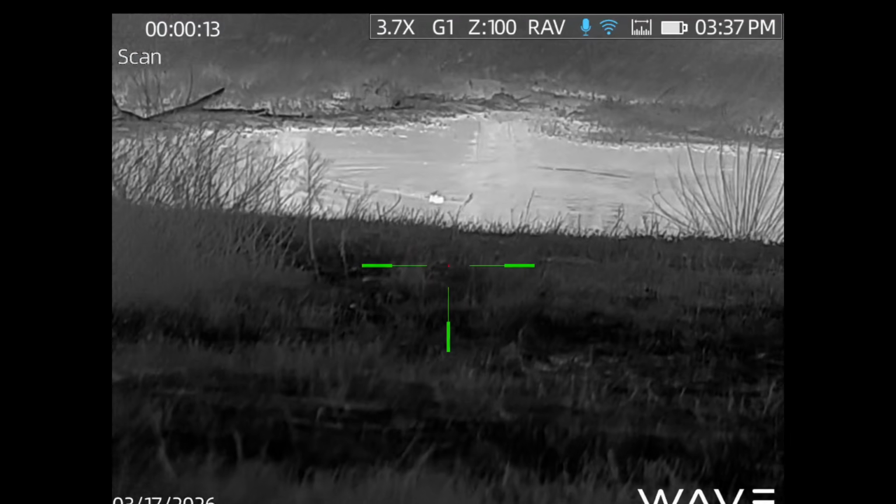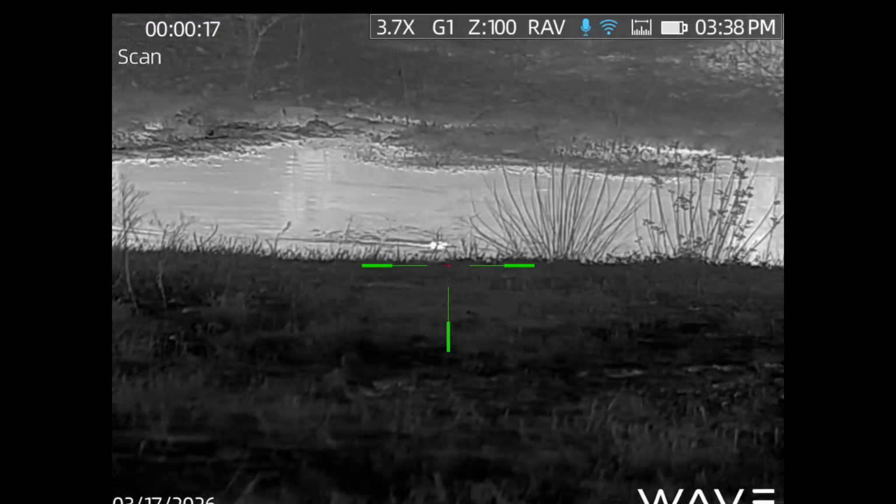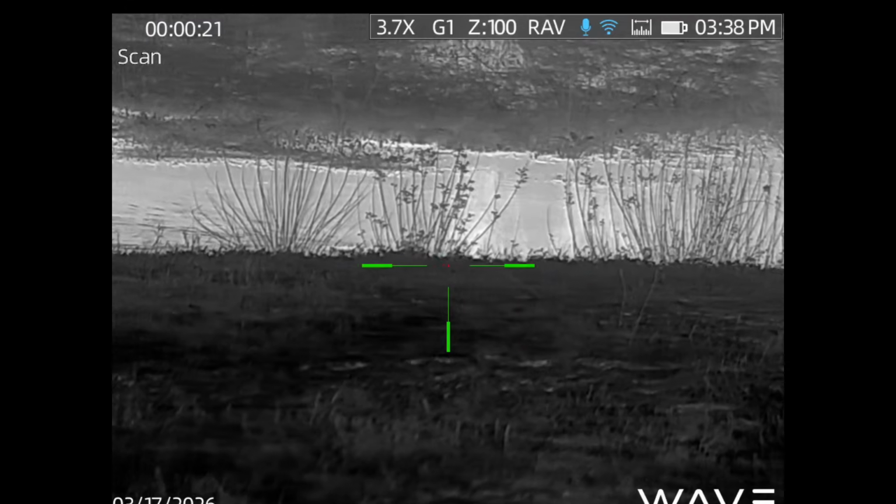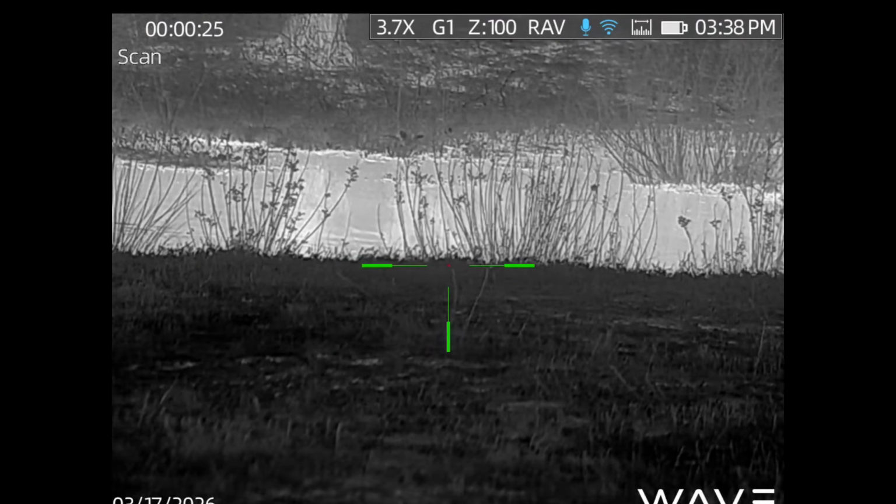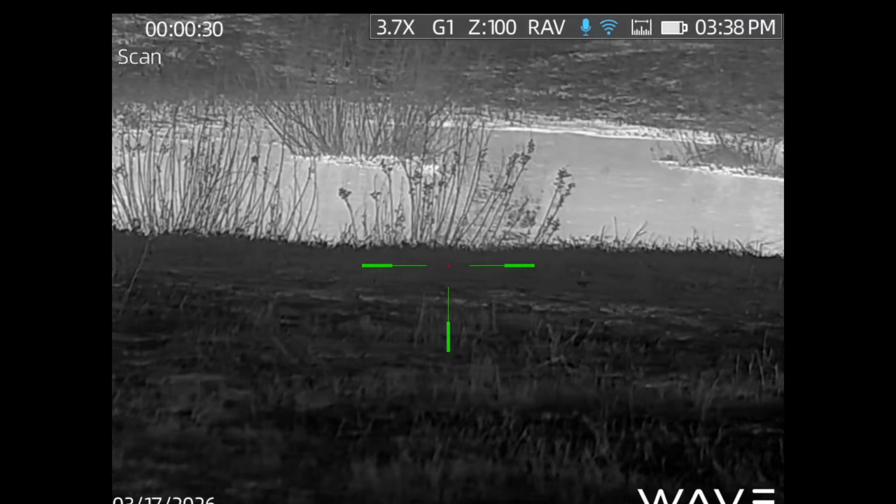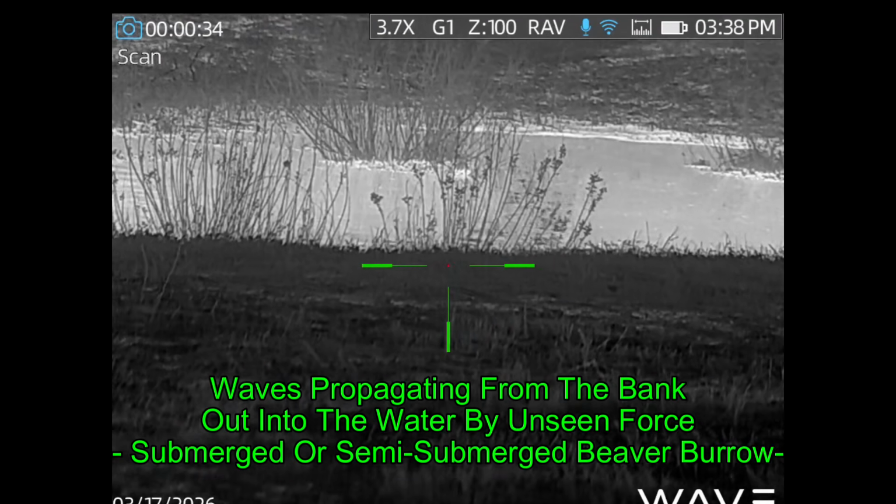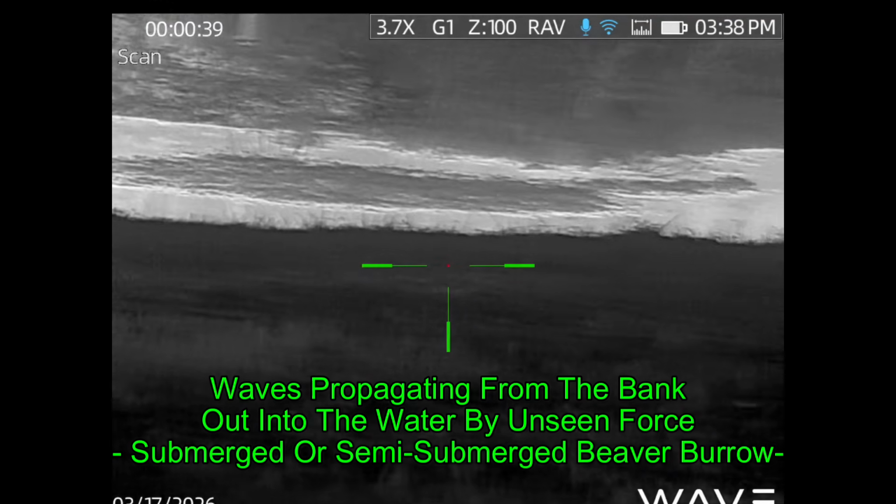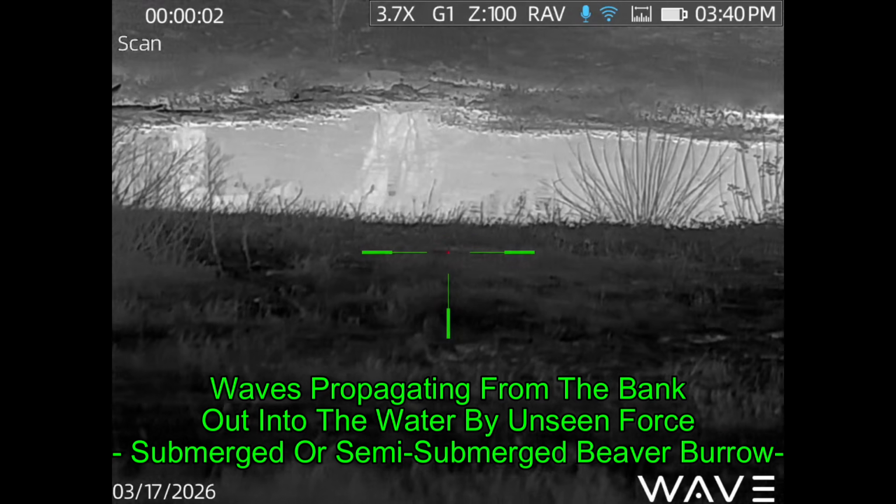And we have another beaver. And this is pretty neat. One of the things that I use to look for active beaver burrows when they are in creek banks is to look for the water or the waves that emit from the burrow. And I think we actually have two of them here. They're probably connected. And so as the beavers are moving in and out of the burrow or moving inside the water in the burrow, that creates waves that project from the burrow.